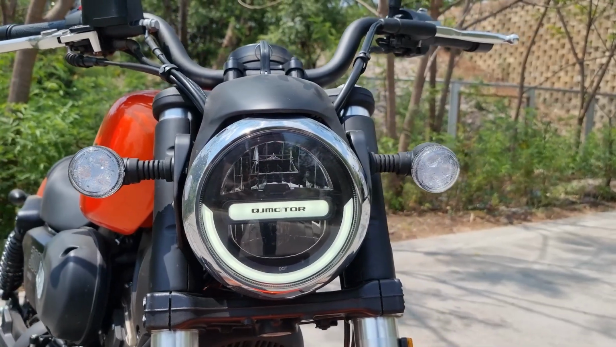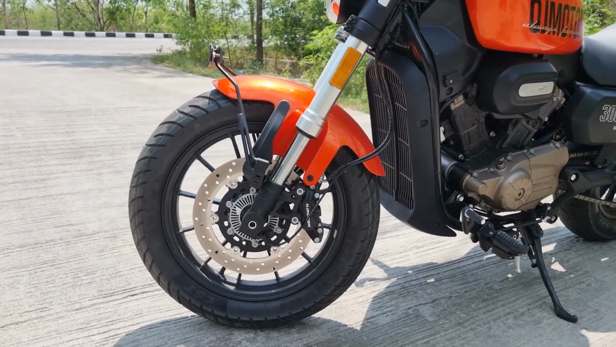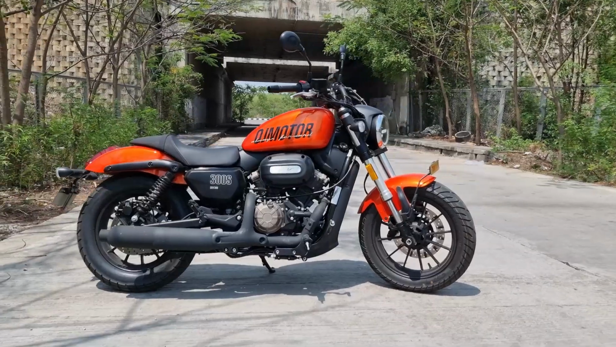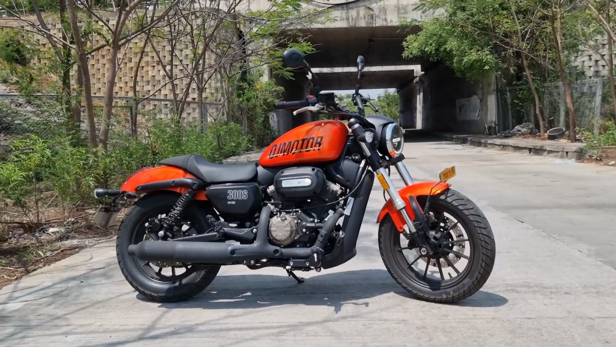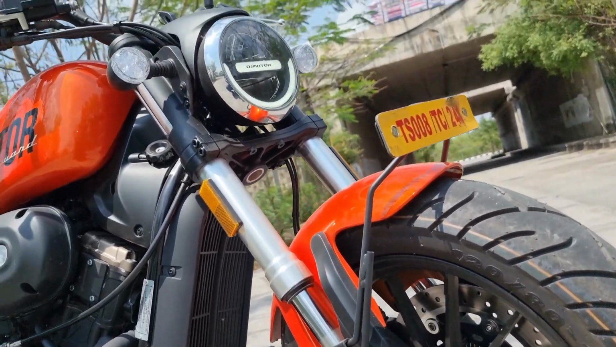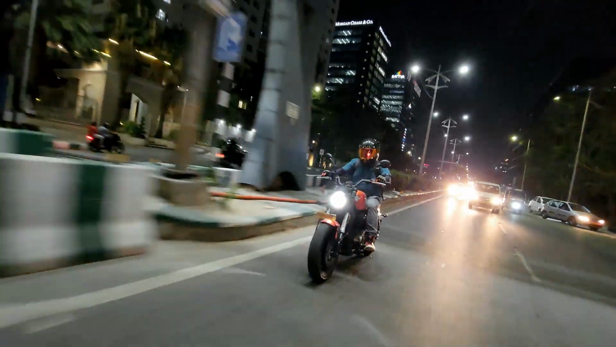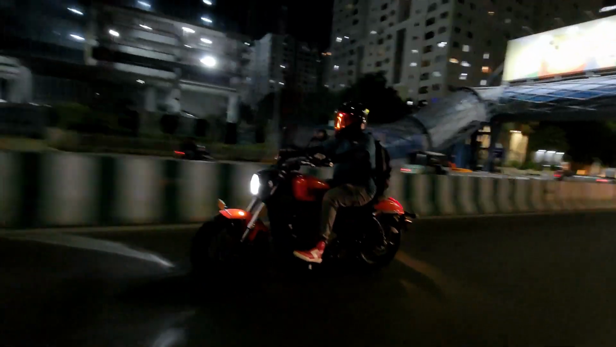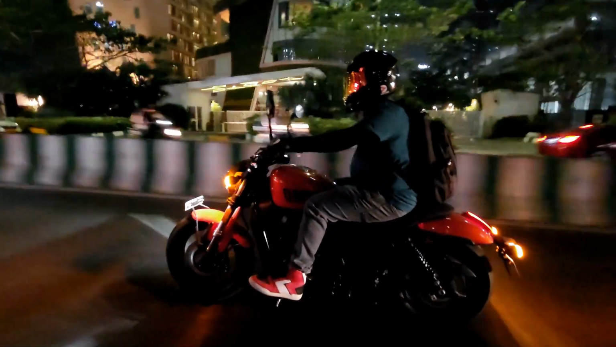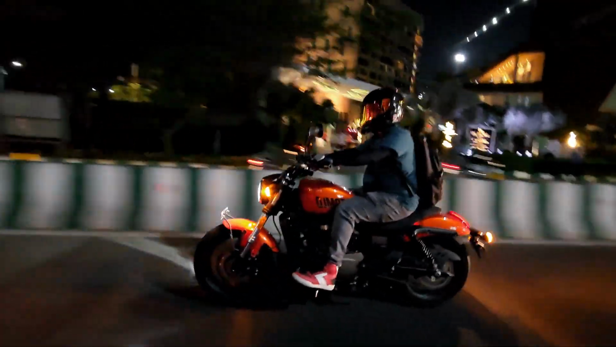So the power and the displacement. Displacement is 298cc for the Keyway, 296cc for the QJ motor model SRV 300. So all these things you gotta note, man. And the power is 30.3 bhp for the QJ motor model, whereas it is 29.5 bhp for the Keyway model. So the QJ motor model has nearly 1 horsepower more, and torque is 26.5 newton meters for the Keyway model, and the torque here is again 26 newton meters. So that is kind of interesting, and that is something you need to note.